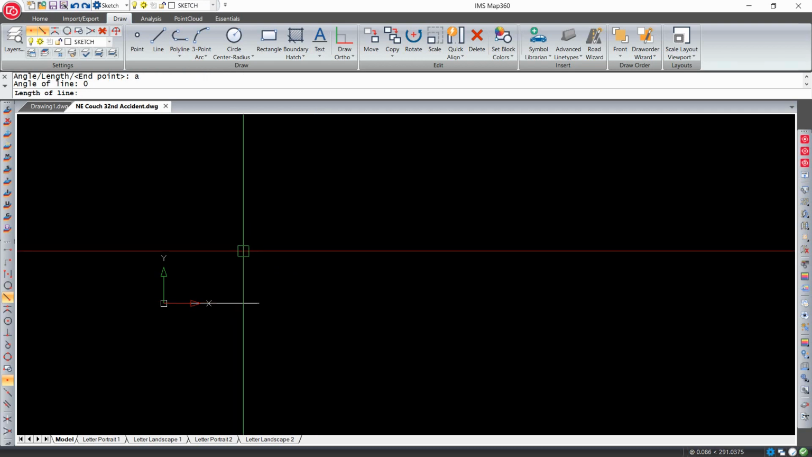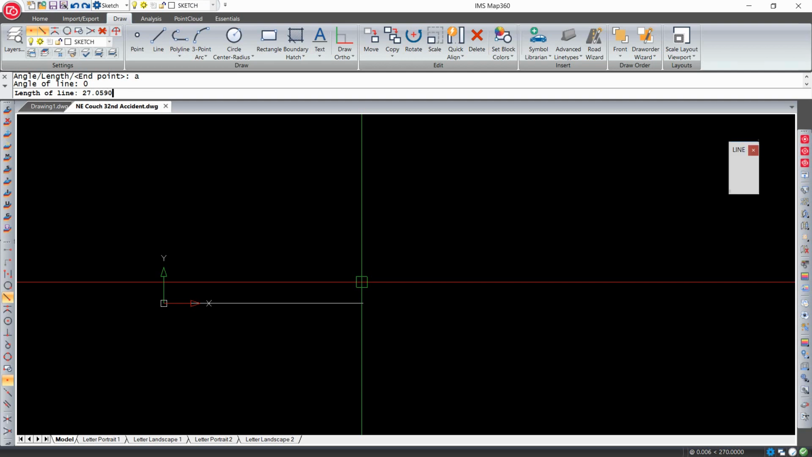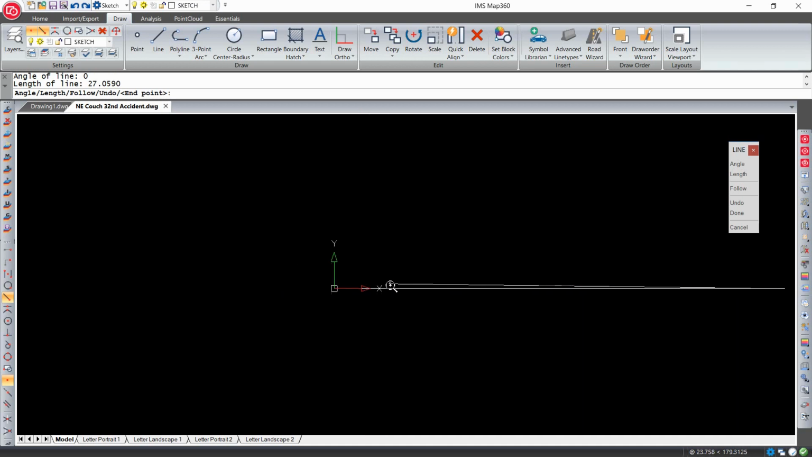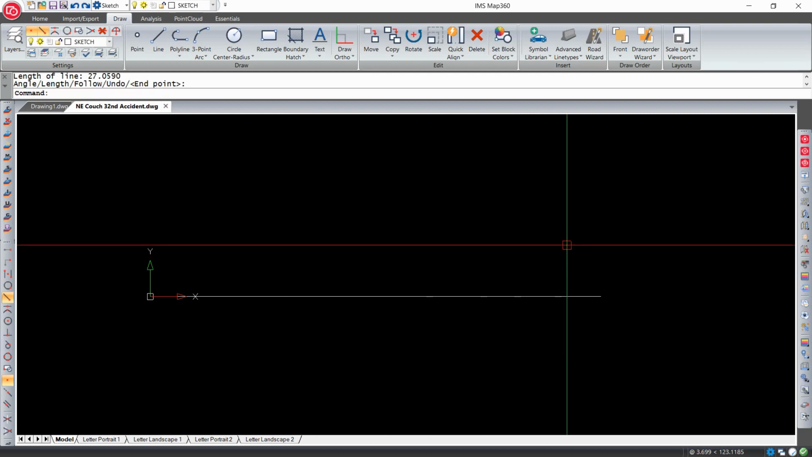So know that in CAD, off to the right is 0, up is 90. And now it's asking for the length of the line. We had a 27.0590 measurement that we took from the Register 360. So I have a length of line there and a right mouse click to end that line.